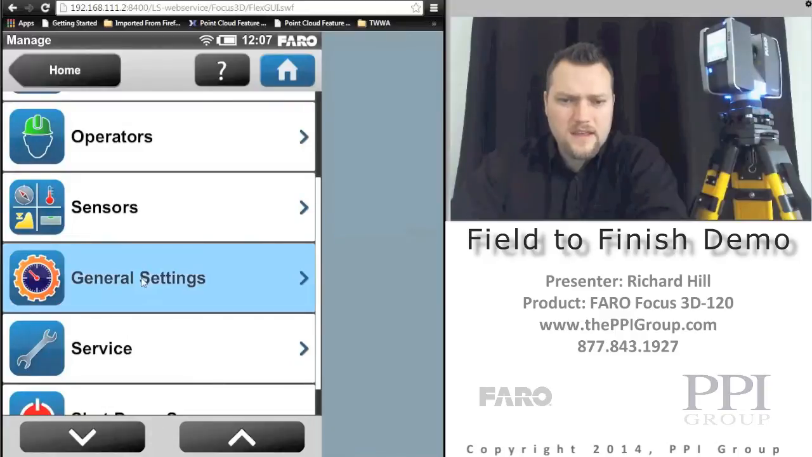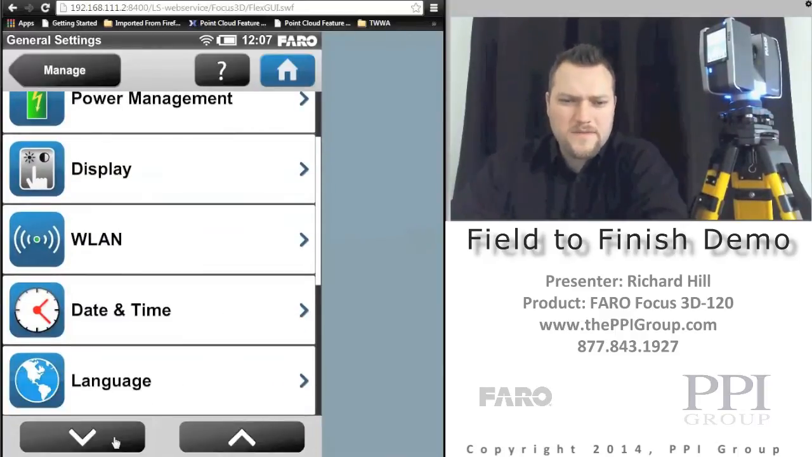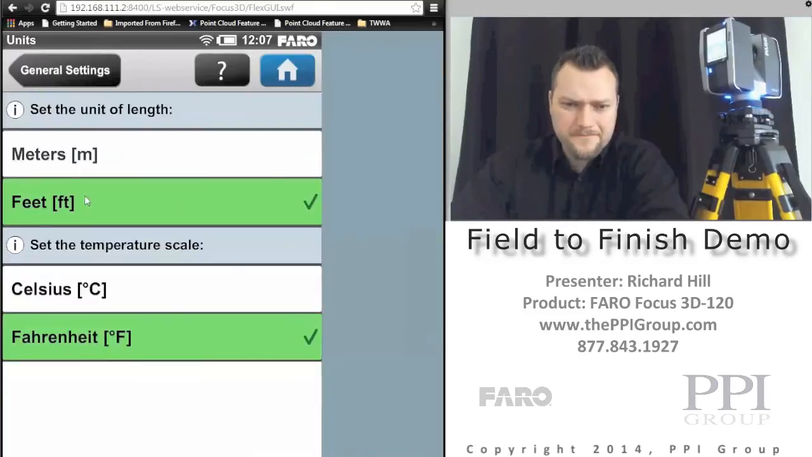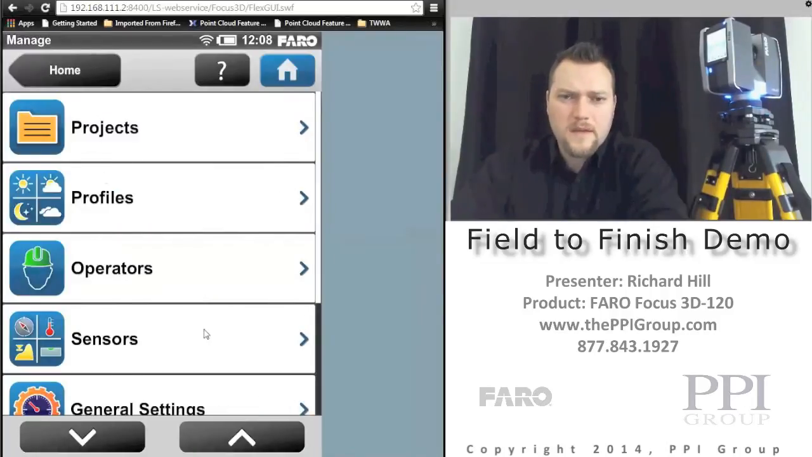The other thing I like to check, just to make sure, is under General Settings. Date and time is one thing that's very important to some clients, but another thing would be the units. So units, I want to make sure it's set to feet and Fahrenheit, and you can tell it's set because it has a little green check box and it's green across the board here. So that's one thing I like to check right off the bat as well, just to make sure I don't screw up, because once you bring it into the FARO Scene software, it's got to have units identified. Otherwise you might import the incorrect ones, and I'll show you that in a minute.